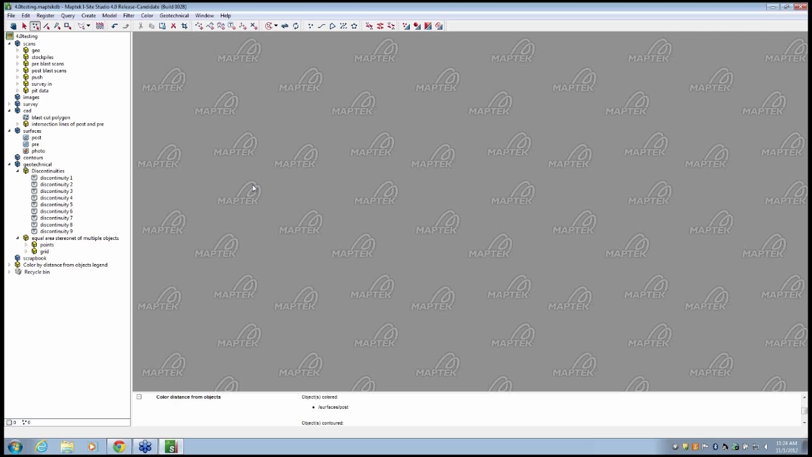As far as setting a default surface, I'm not quite sure what that's referring to. With coloring by distance from an object, you could use a flat surface. You could use a planar surface, as well as determining volumetrics. You could compare a stockpile to a flat planar surface. Maybe I can follow up with that listener a little bit later on and determine exactly what they were referring to.